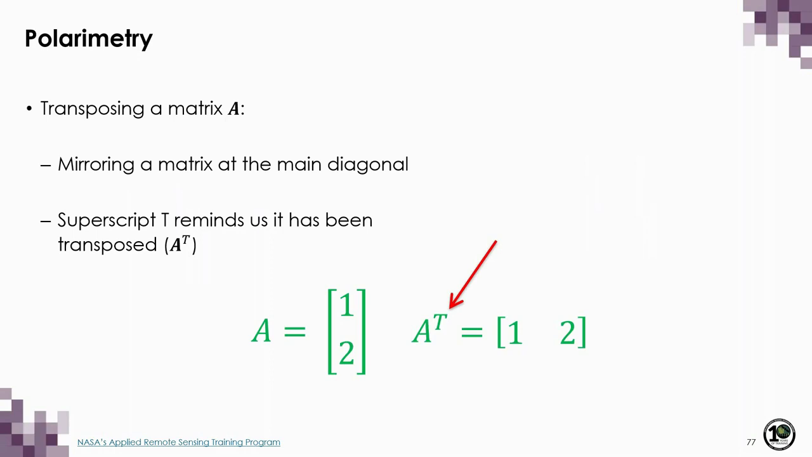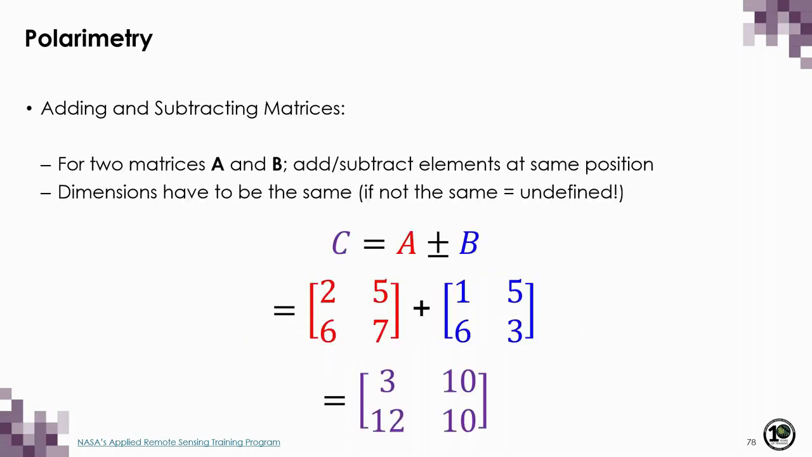We can add and subtract values and multiply them. And another useful thing we can do is transpose our matrix, which is just mirroring the matrix along the main diagonal. In this example, we're transposing matrix A, and we use the superscript T to remind ourselves that the matrix has been transposed.